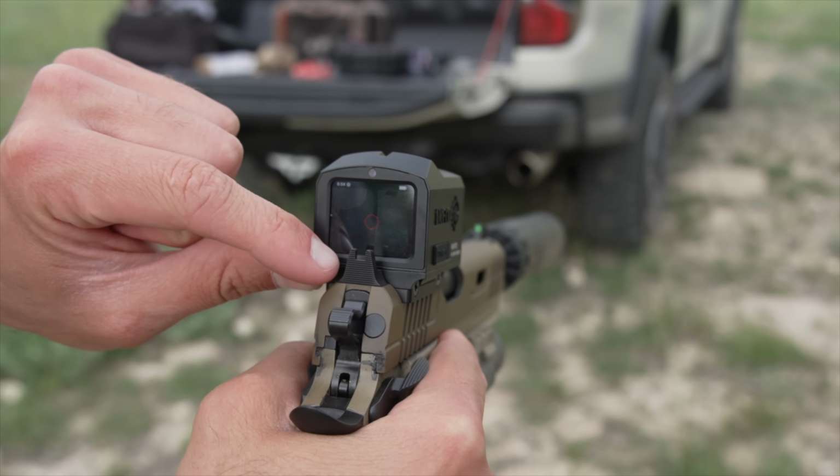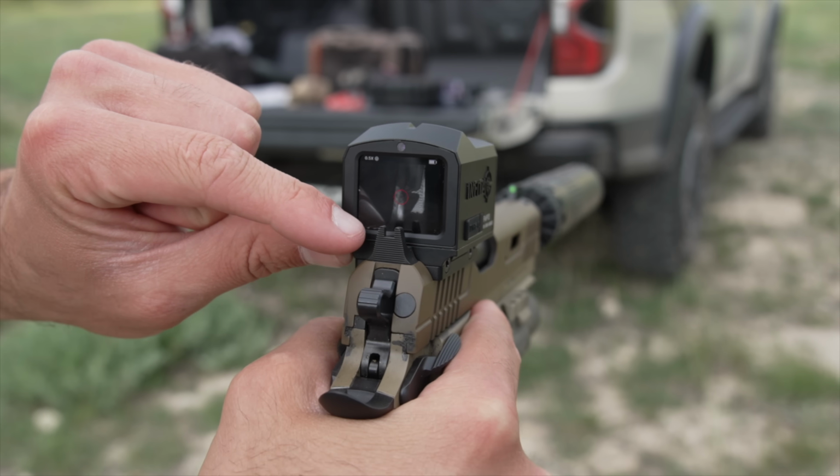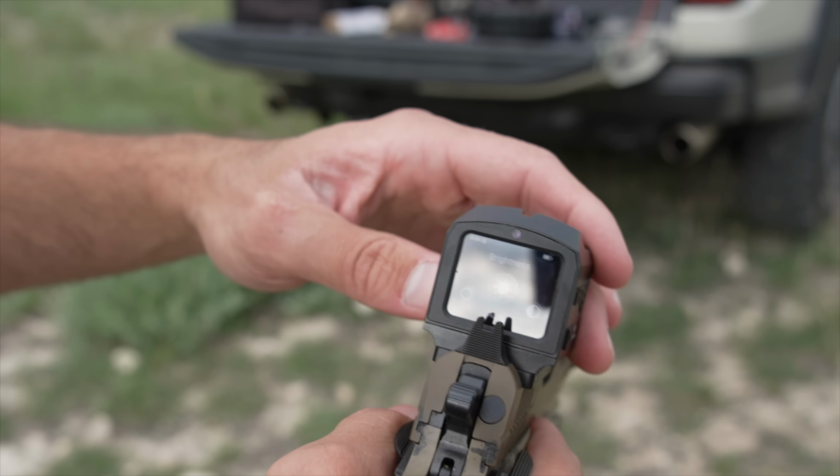That's got a little bit more color to it. Got black hot, and then we got white hot. You see my brakes are a little bit warmer there. And that same goes for swiping the other way, so you could go back where you were on the color palettes. Pressing and holding this bottom button here, that'll go into your menu system.